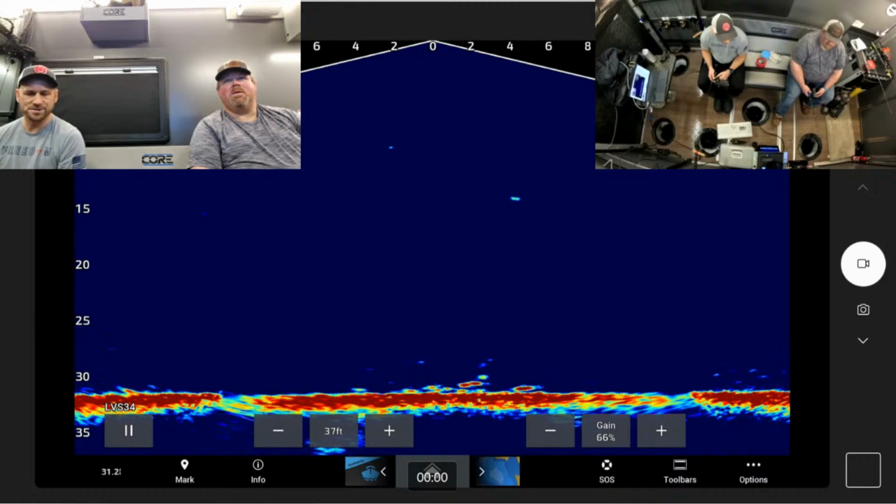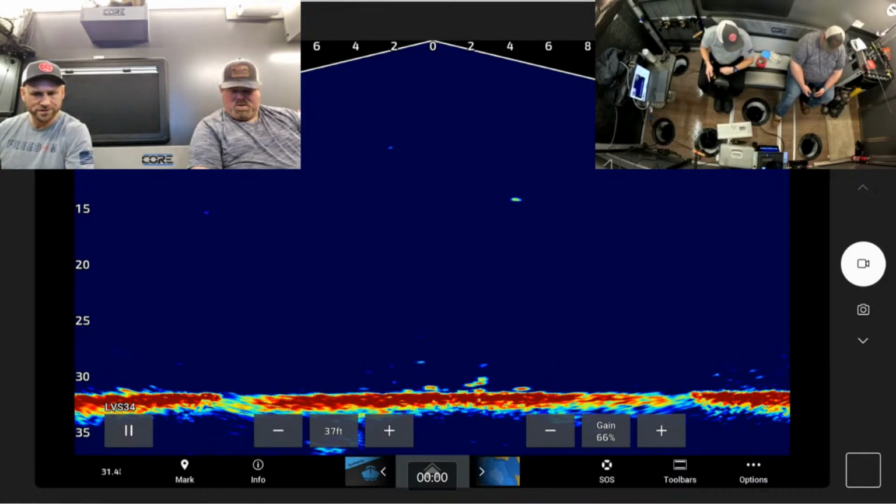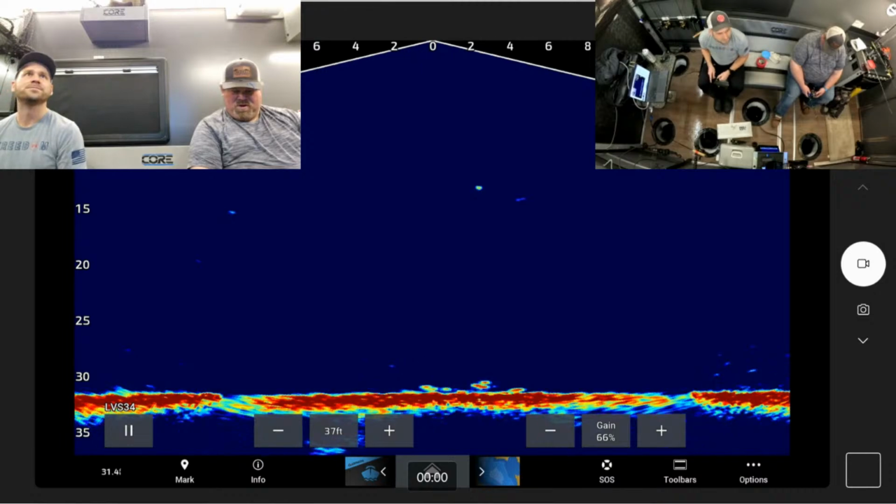Thanks, Rob. Tight lines to you too, man. Hopefully you get out. Fish up high, right? Yeah. I'm already kind of up there, but my luck, he's going to go down anyways.